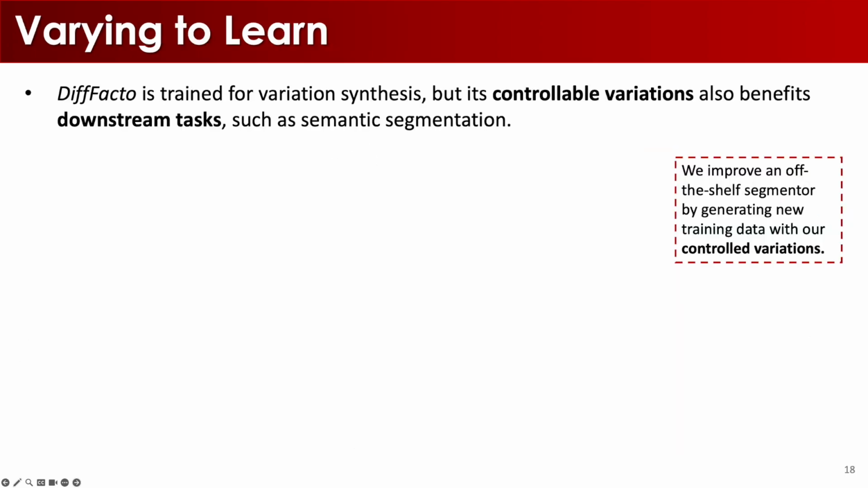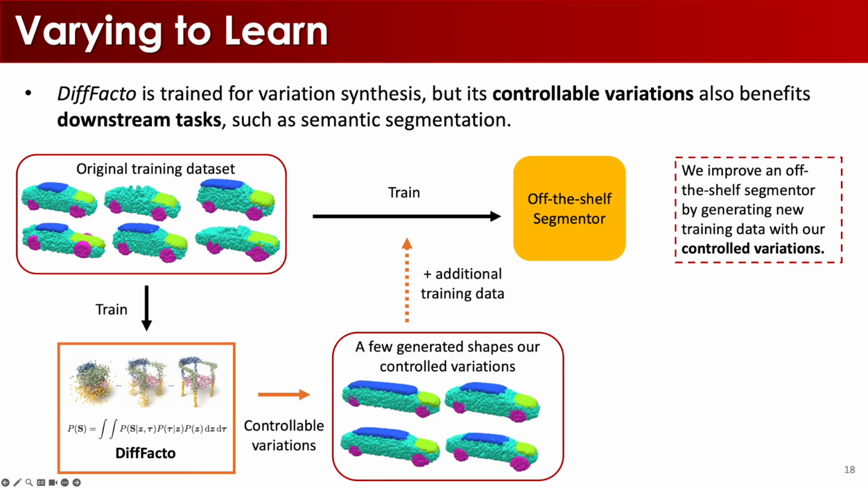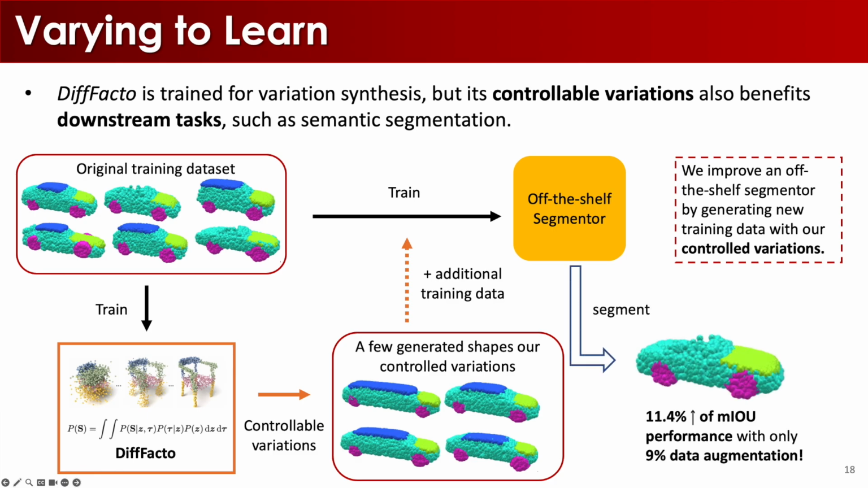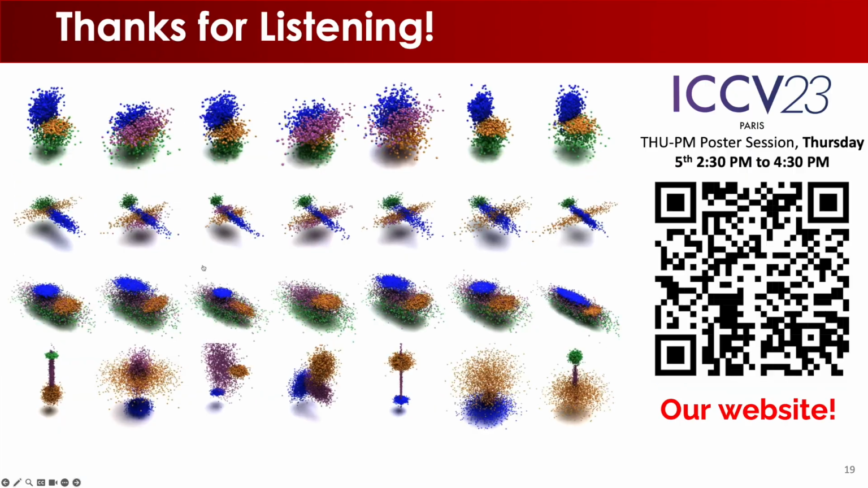Lastly, with DiffFacto's ability to controllably generate shapes, we can use it to improve downstream tasks such as semantic segmentation. For example, with a pre-trained segmenter in DiffFacto, we can augment the original dataset by selectively sampling a few shapes from DiffFacto. With only 9% of data augmentation, we are able to improve the mean IOU by 11% relative to the segmenter trained only with the original data.